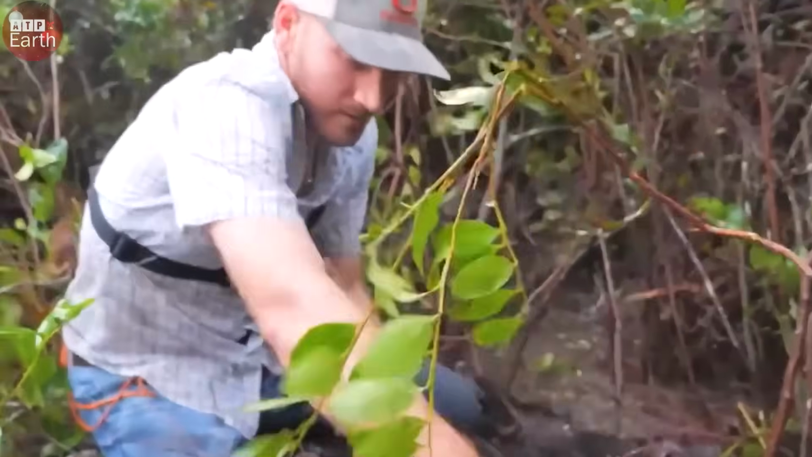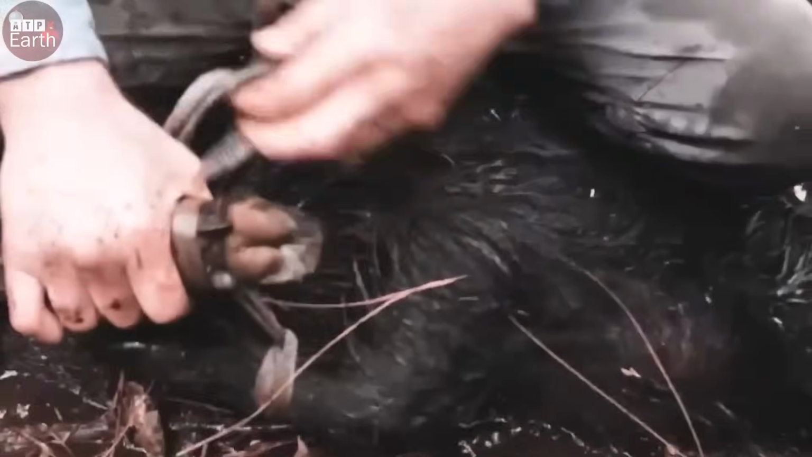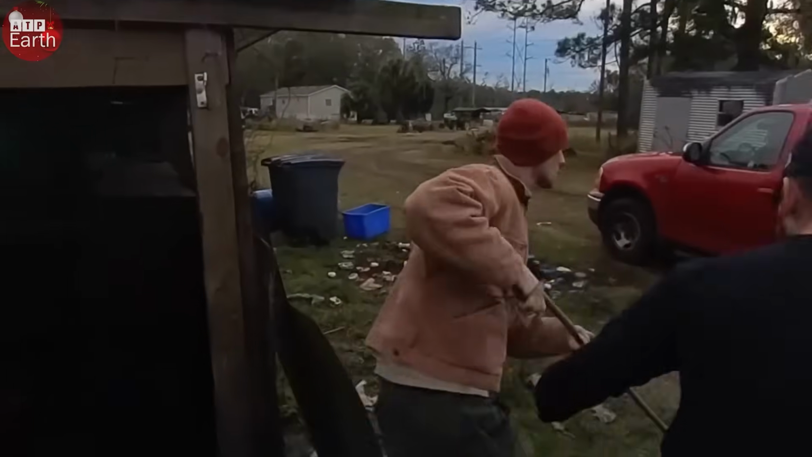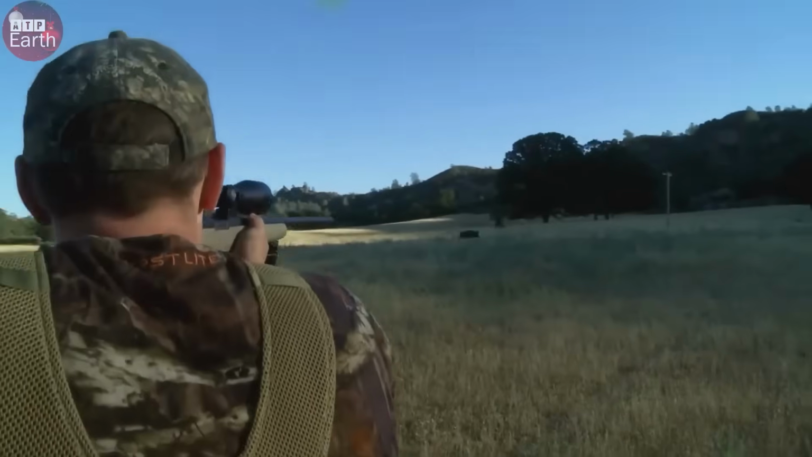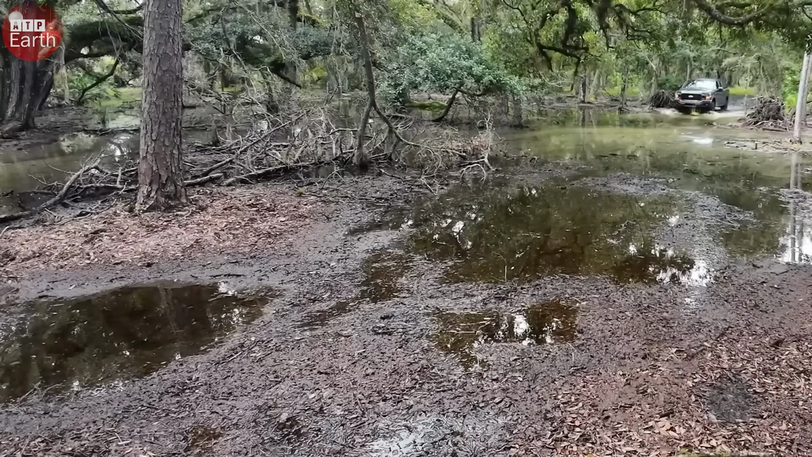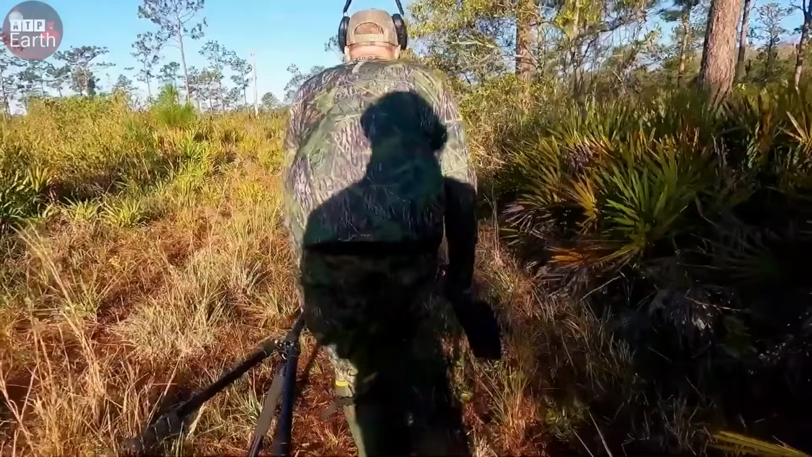Faced with this alarming situation, the people of Florida did not stand idly by. They implemented many drastic measures to control the number of wild pigs, of which hunting is an effective solution. Last week, I and a few friends decided to participate in a wild pig hunt.